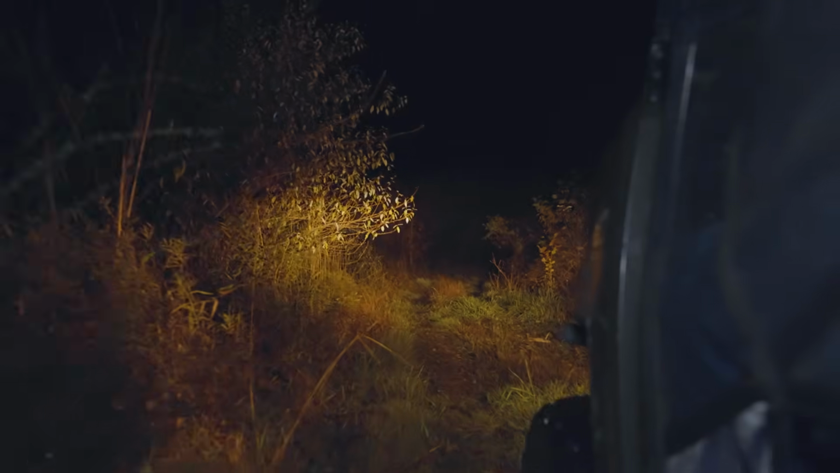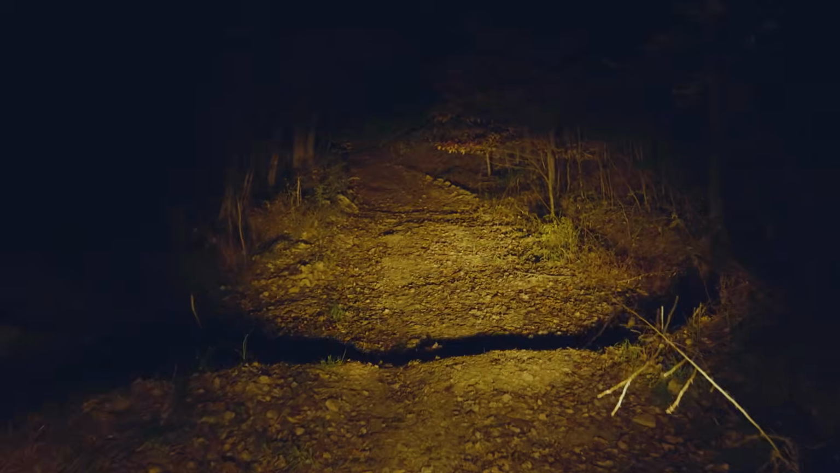Maybe there's a radio tower or something right close, because the reception is good and then it goes completely gone. You have no idea where your craft is. It kind of sucks. It's a little scary. It's only 20,000 bucks, you know? When we find this deer, this is gonna be the sickest video ever.